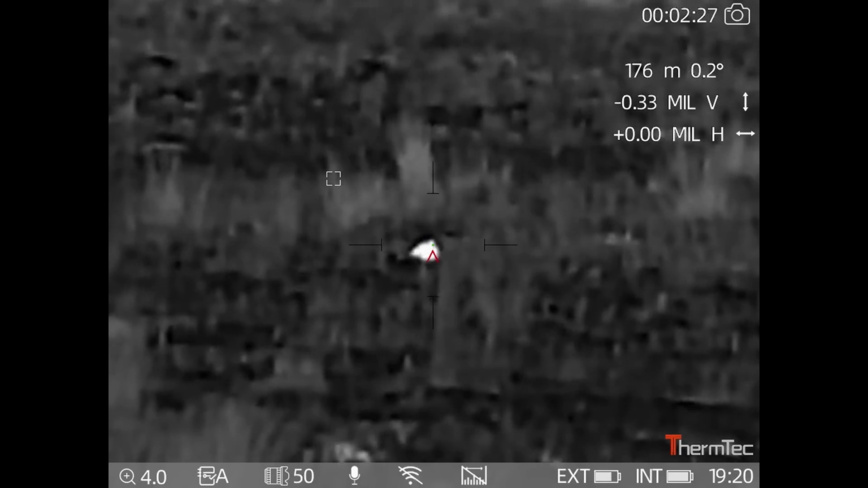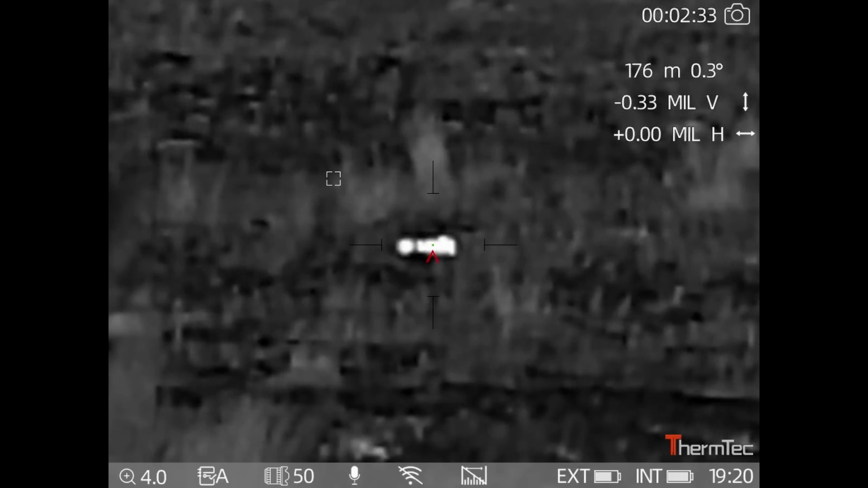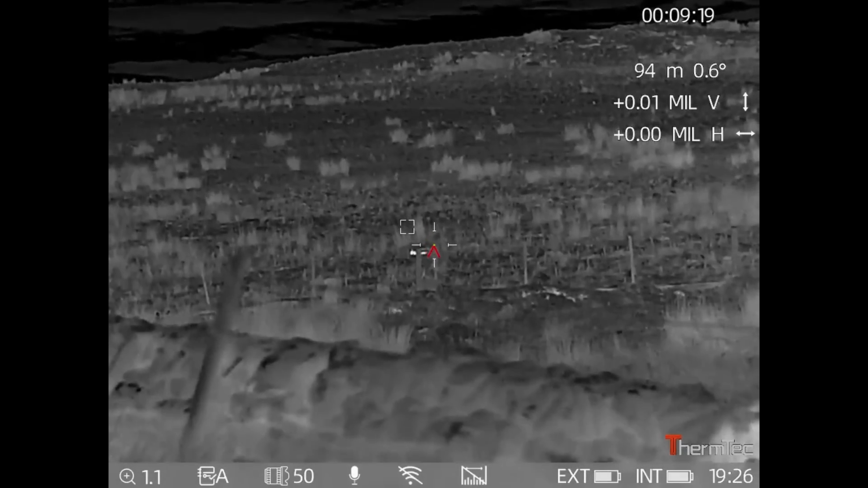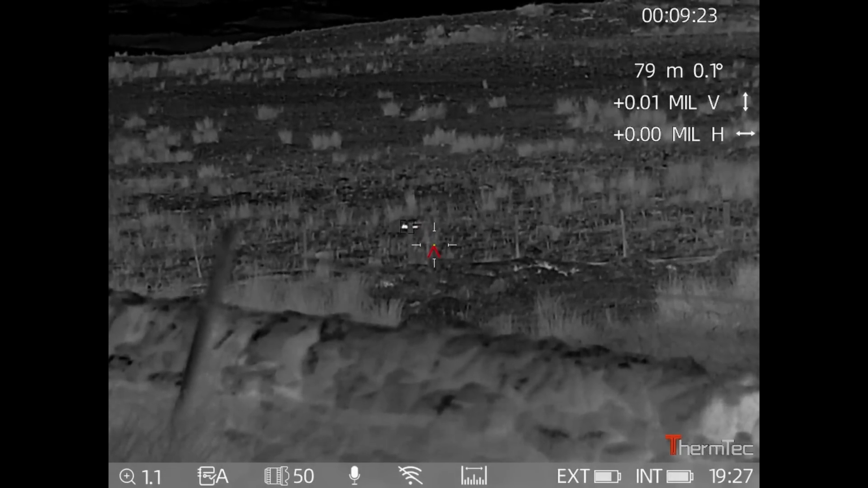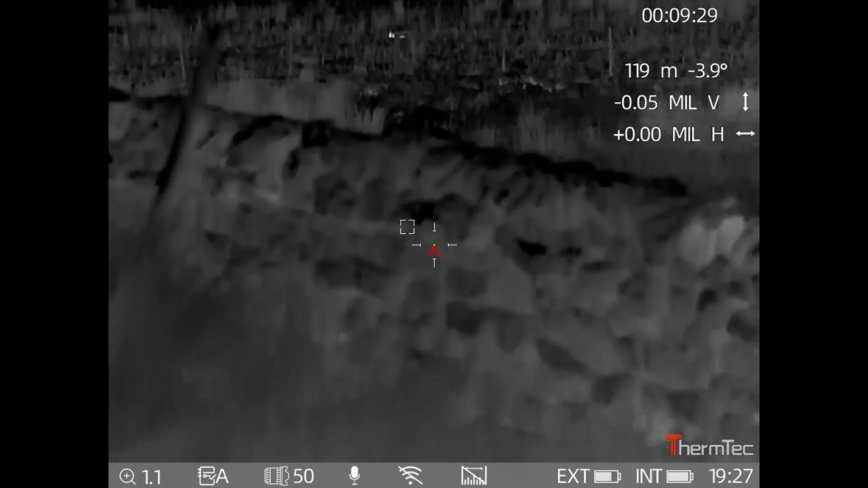Well, that came in perfectly, and shot placement was spot on and it went straight down. Fortunately I had no problem with the wall or the fence. Right, well I better walk out and get that one. It actually landed at 119 meters away from me.